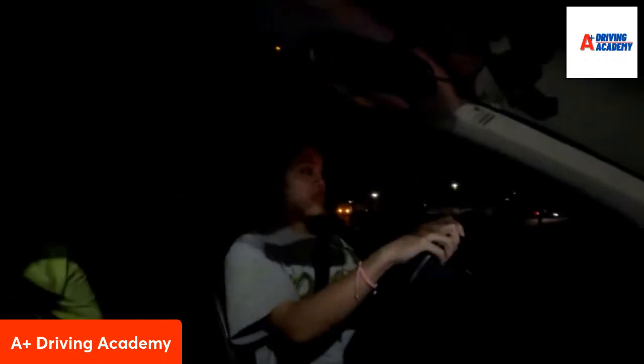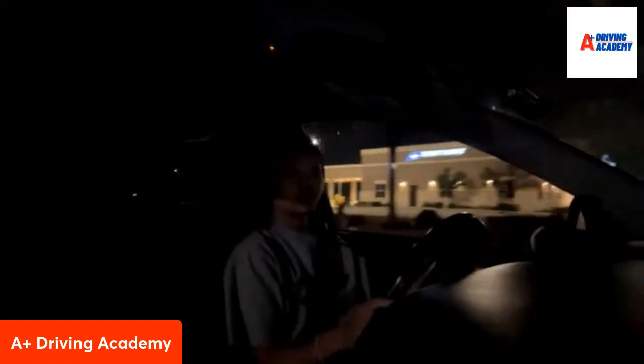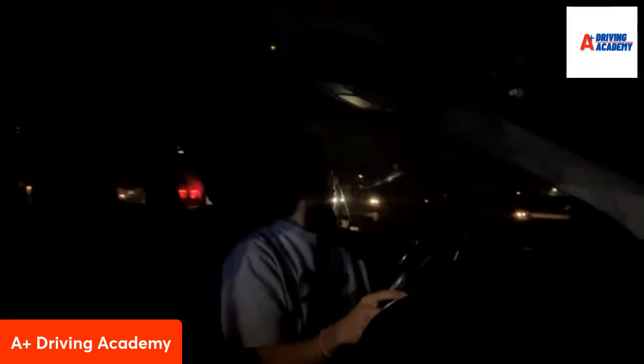Just go around them. Good. Same place where we started. The stop sign is going to be at a curve. So we're going to turn right. Yep. Turn to your lane that's closest to you.